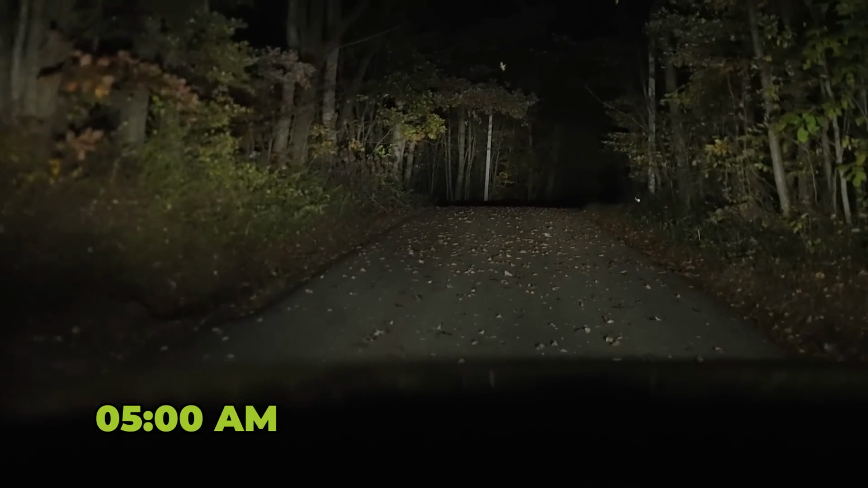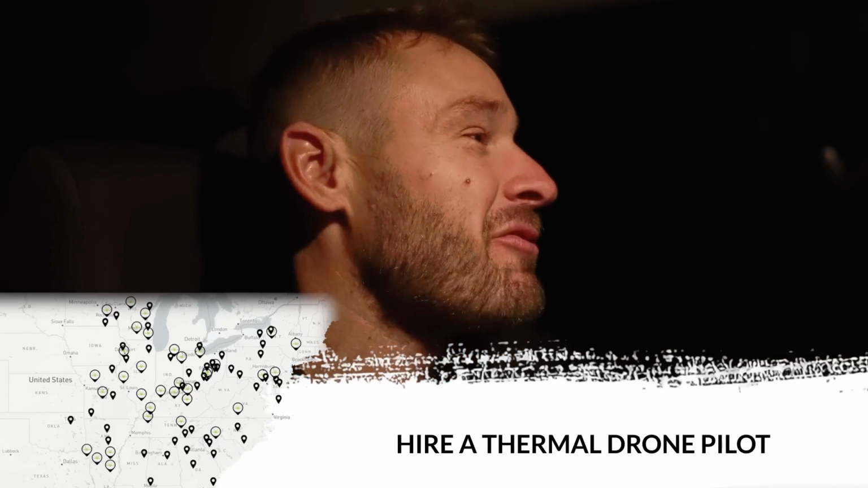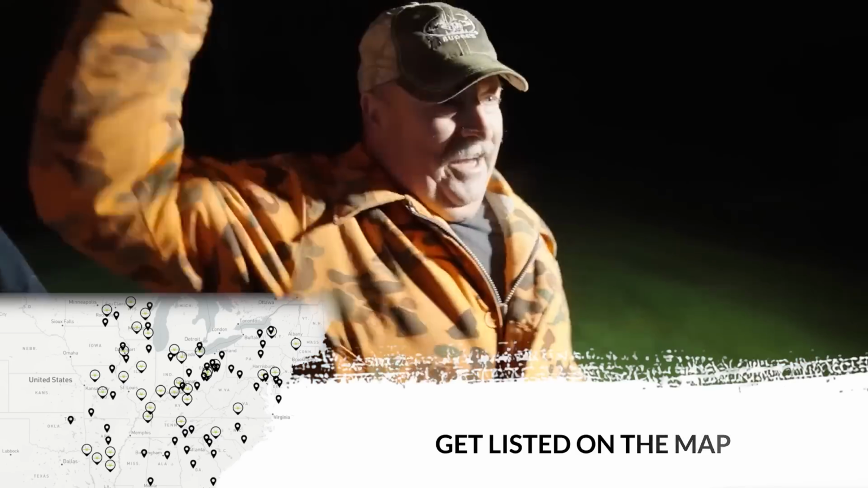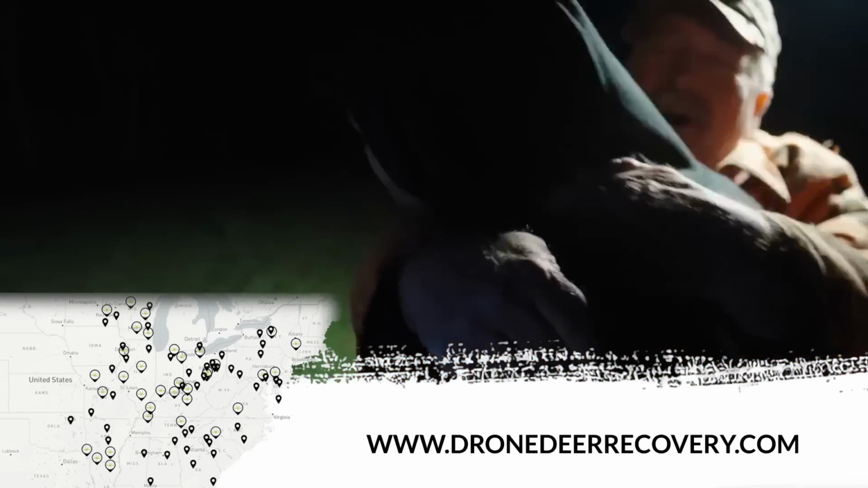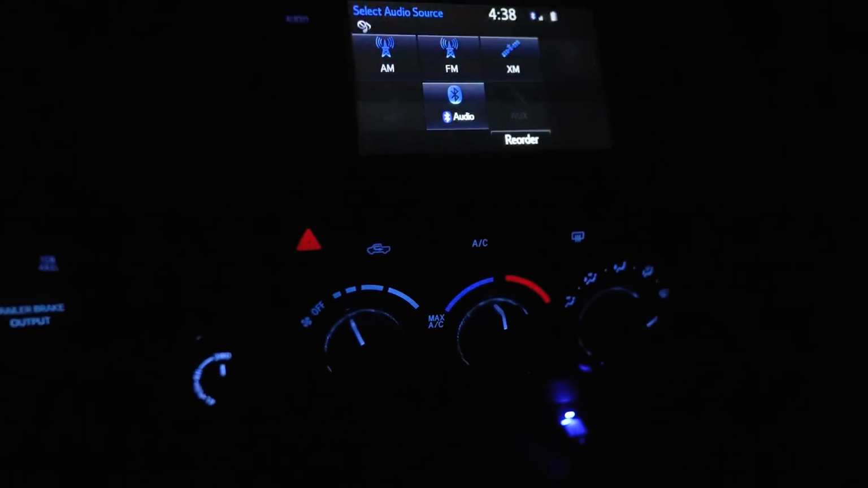It is fall. Look at all the leaves on the road. You might hear it in my squeaky voice right now. I found a buck the other day. I was so fired up. I yelled so much. The hunter was fired up, I was fired up, and we were just yelling, and now my voice is a little squeaky because I think I stretched my vocal cords.